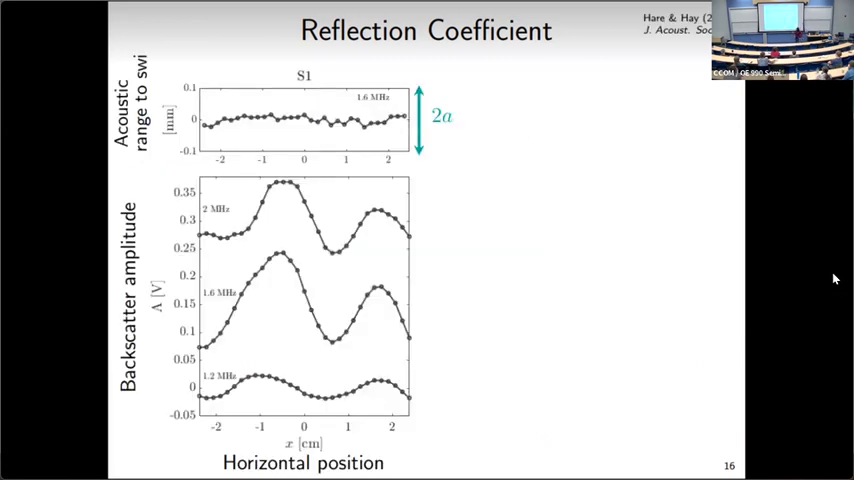And here are the results. This initially was surprising to us, but then we figured it out. In this top panel, I've got the acoustic range to the sediment-water interface, and this is the horizontal position as we move the transducer. Acoustically, that surface is flat. Just to give you an idea of scale, this is 1 grain diameter.